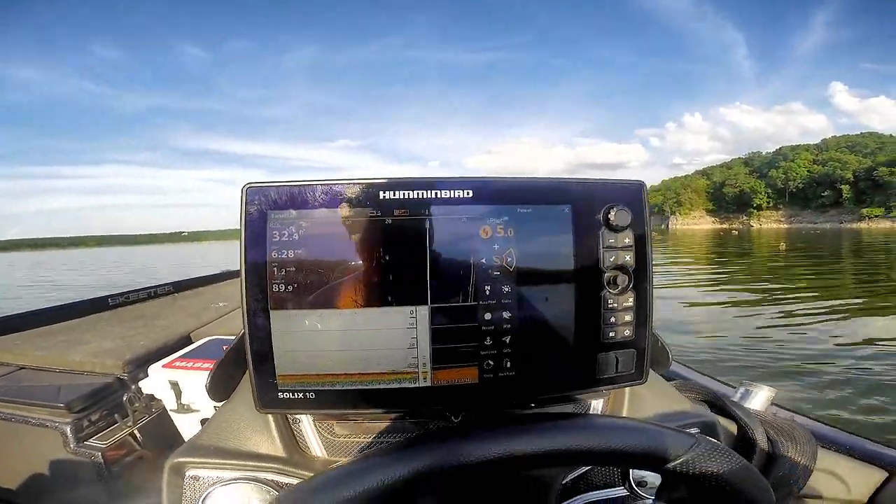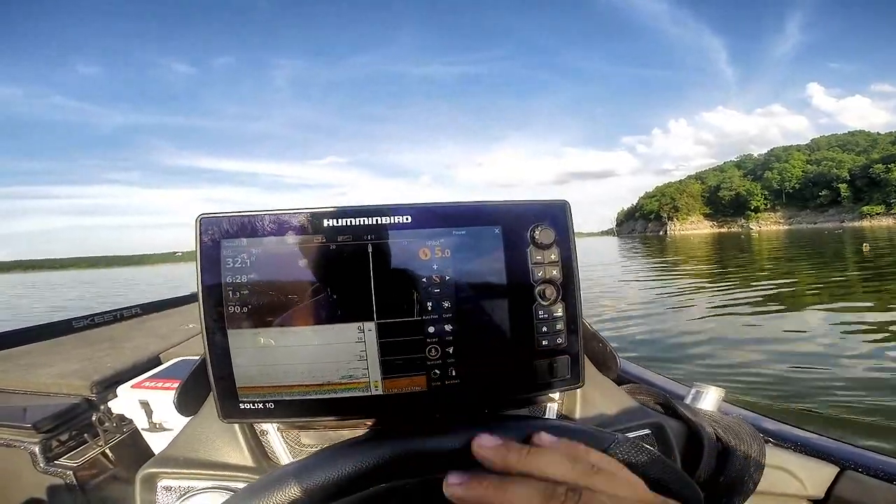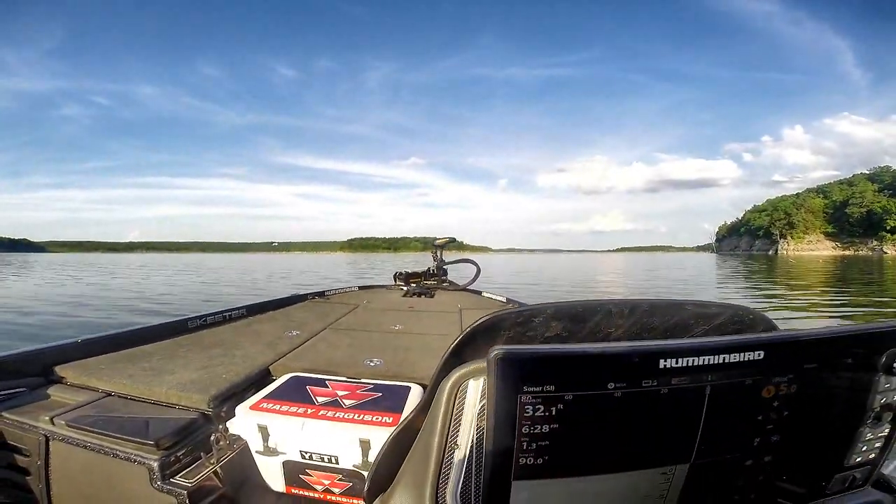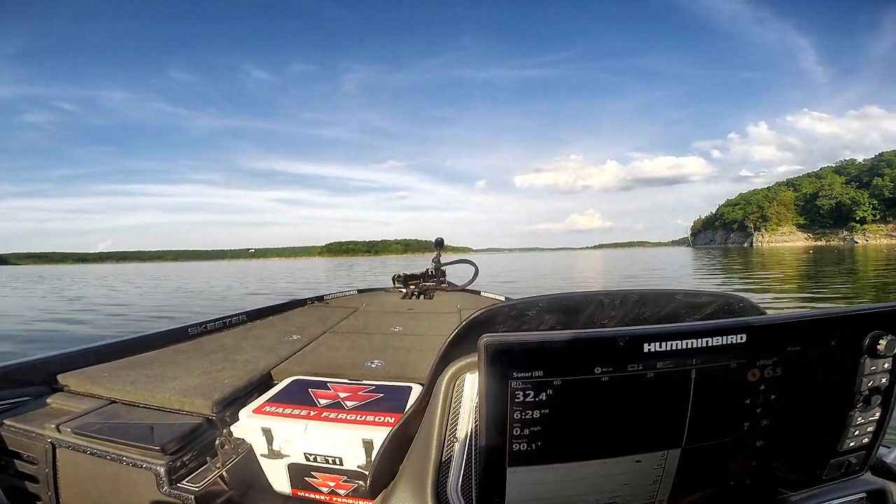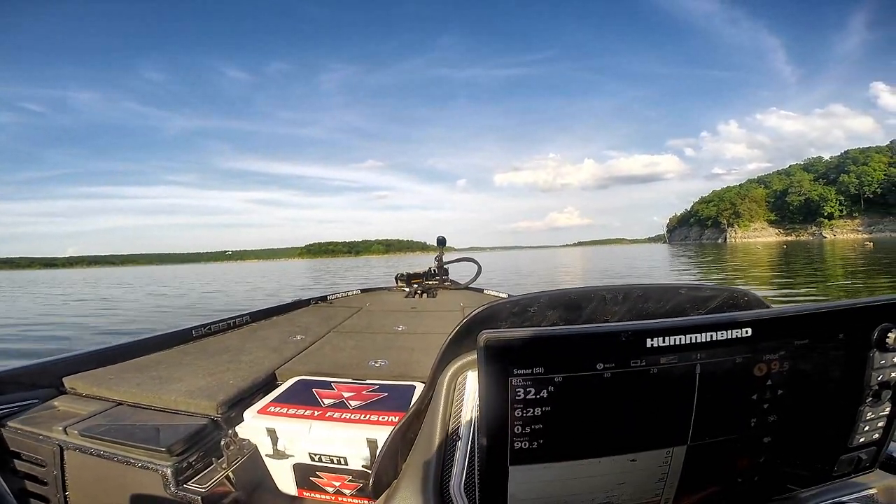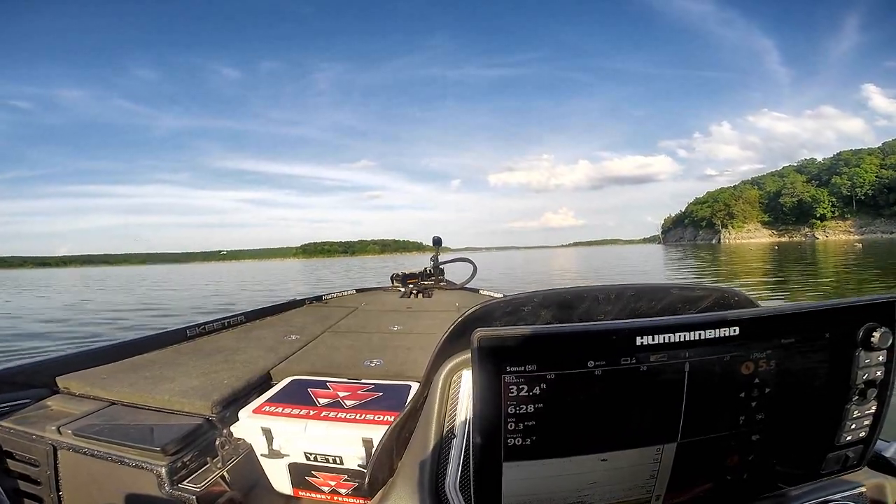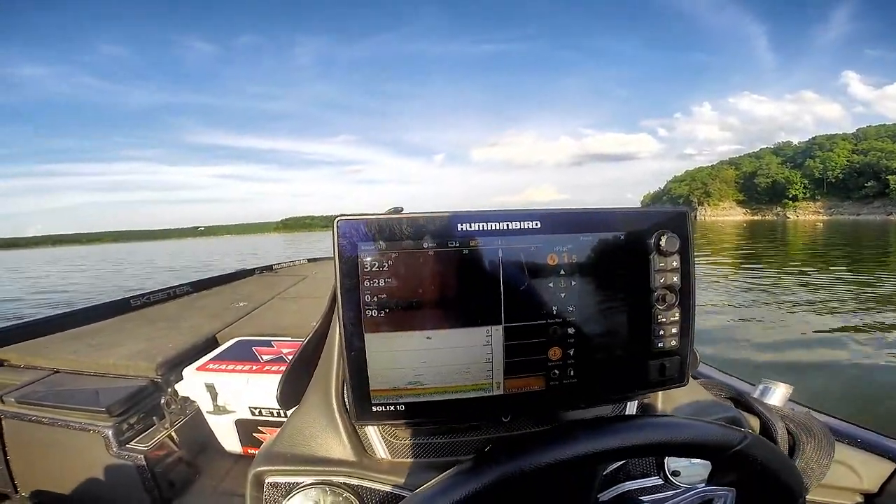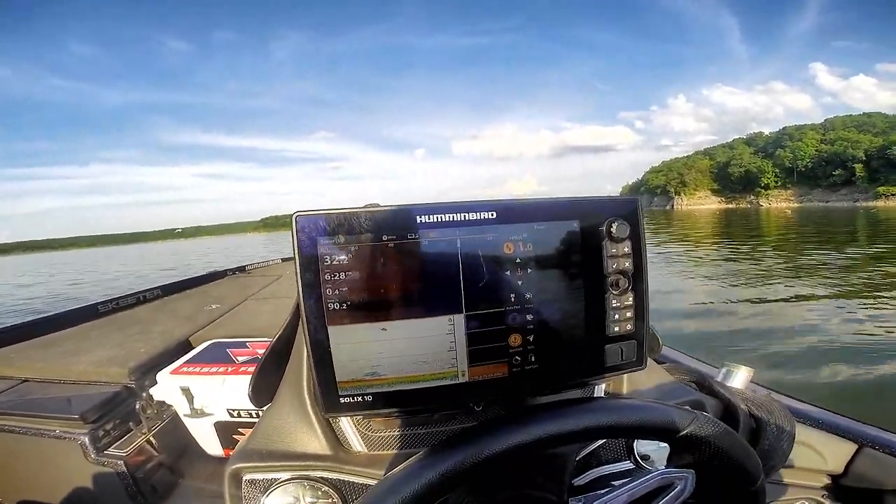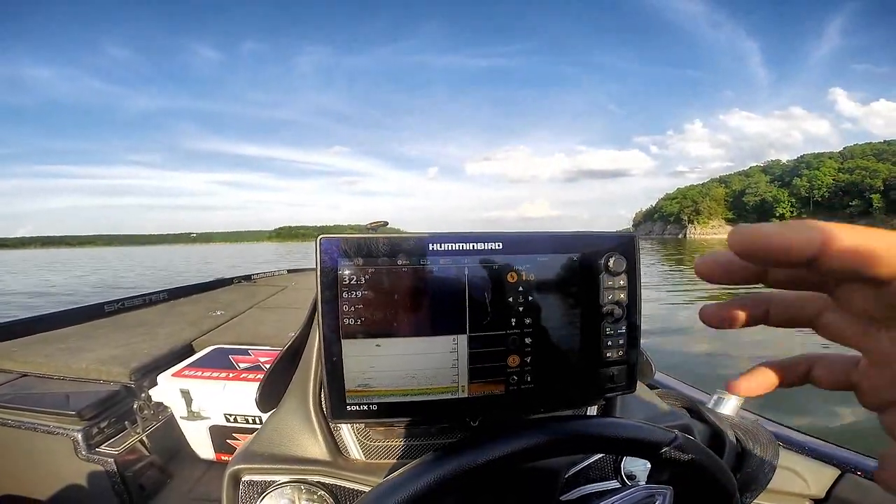But that is part of the total boat control. You want to hit spot lock? Bingo. We just hit spot lock. Trolling motor is going to find itself and remain on that spot. All controlled from your Humminbird SOLIX. I mean, even though you've got it on the foot pedal, this is an extra place to do it.